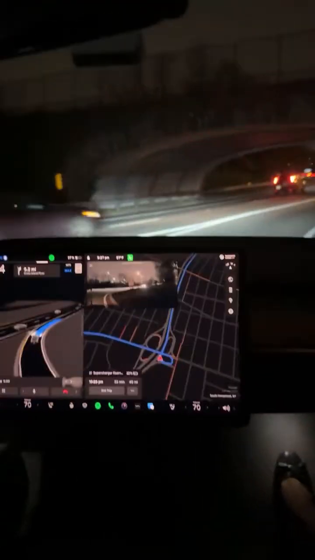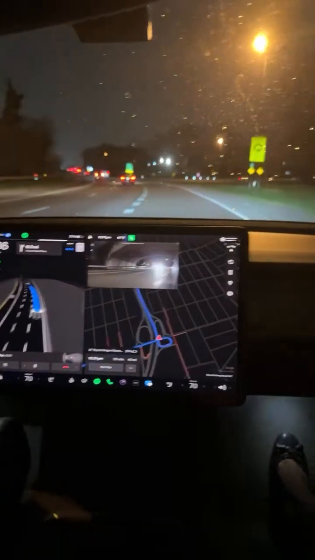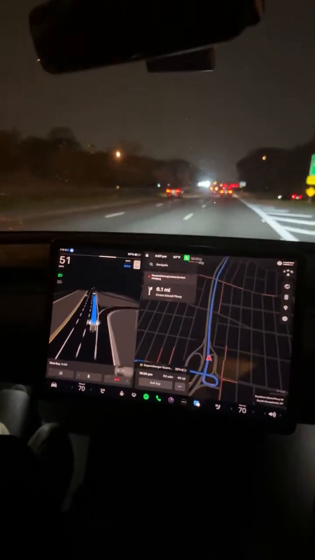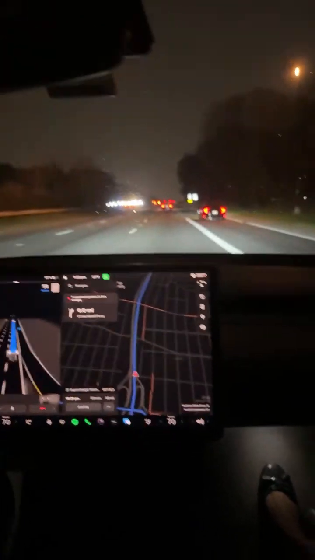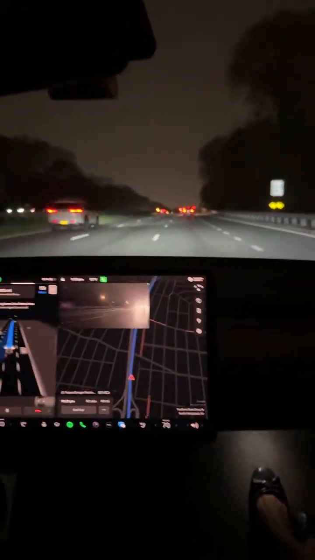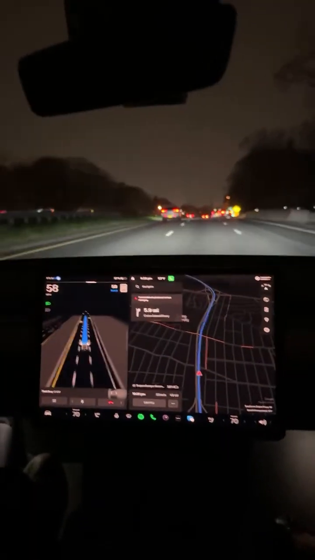Okay, so easy, easy. Okay, it has to exit. Oh yeah, AI loves to drive a little. Like it doesn't do anything gingerly. As you see, it sees that guy coming over and it goes to the next lane so he can merge.